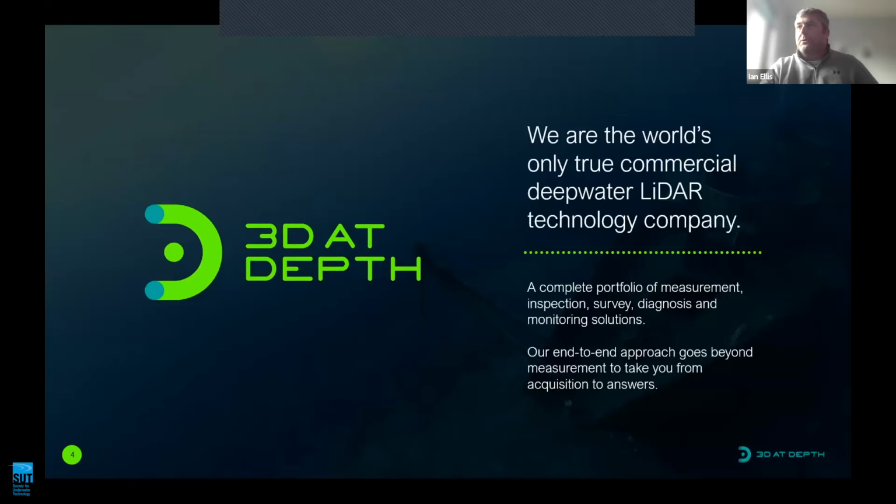We are the world's only truly commercial LiDAR technology company. We offer a portfolio of measurements for inspection, survey, diagnosis, and monitoring. Our end-to-end approach goes beyond simply taking the measurements, and we can work with you to get to the answers that you need for your projects.